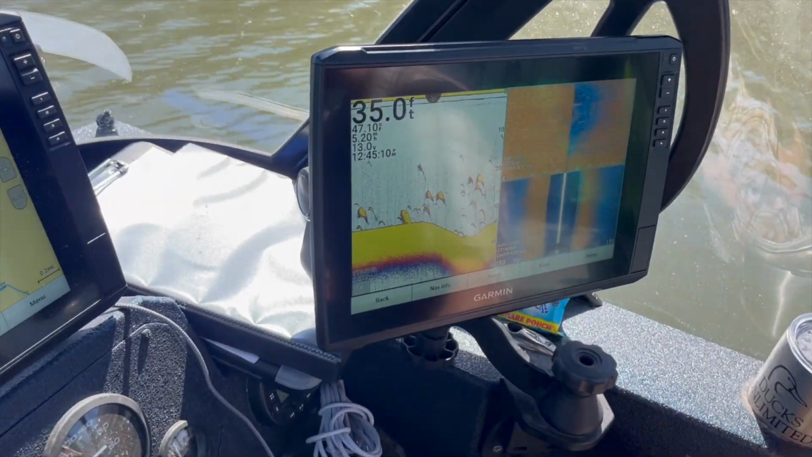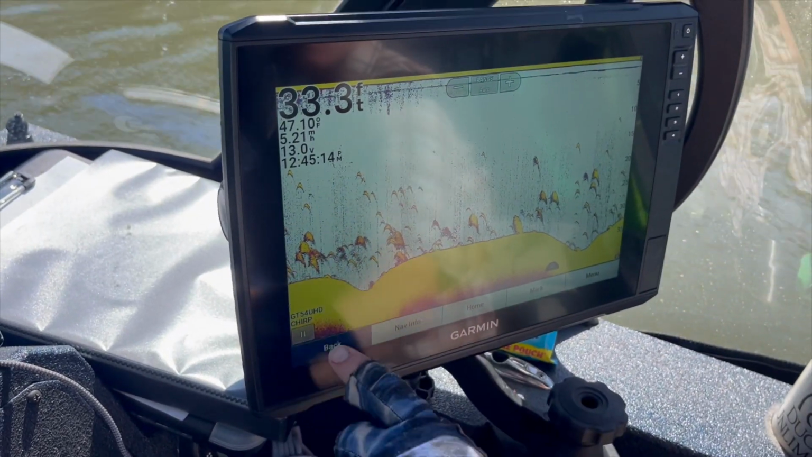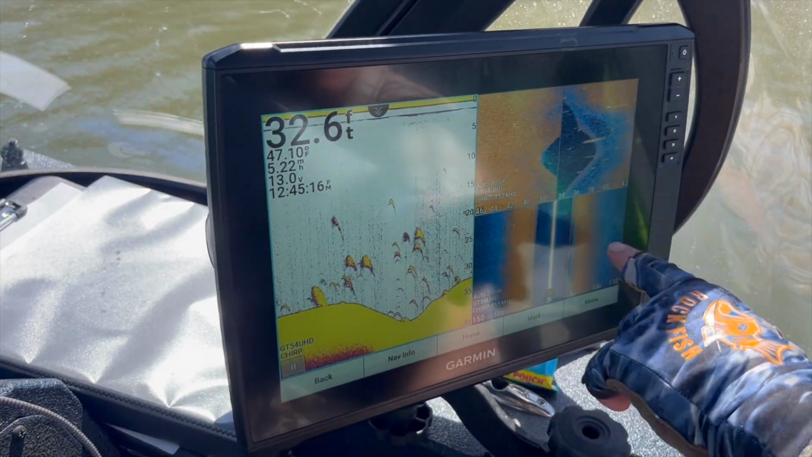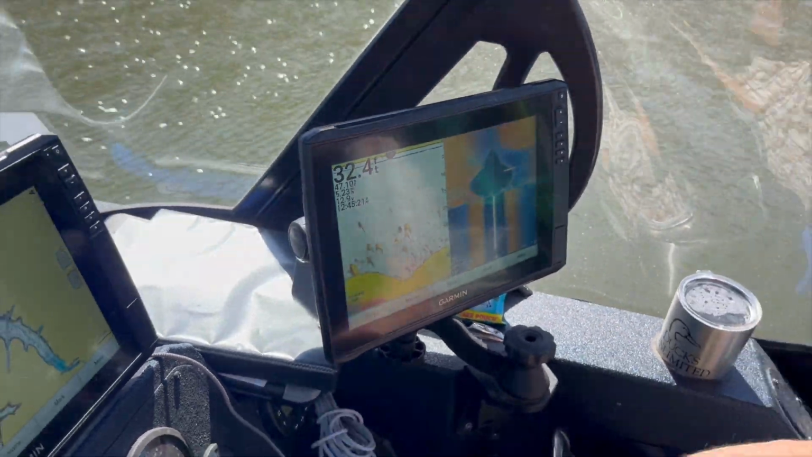All these are spoonbill right here. All through there. Big spoonbill. You can see them marking on the graph right here on the side scan. So I just told him to get a little bit closer.